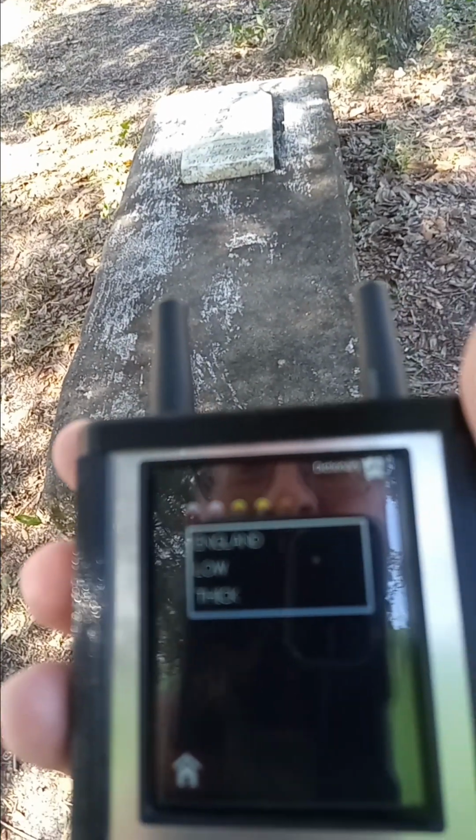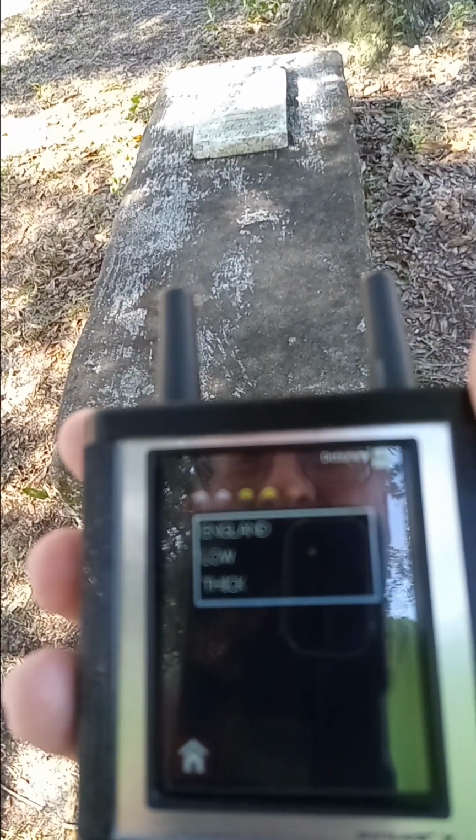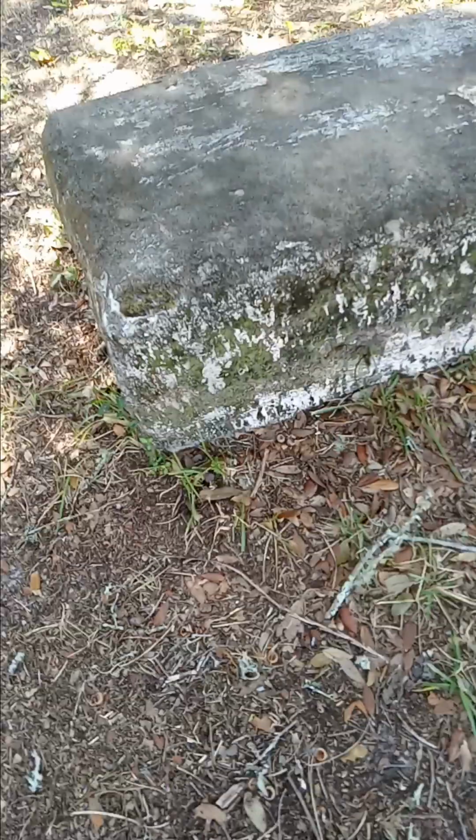After thick was low, L-O-W, in England, E-N-G-L-A-N-D. Thick, low. Well, yeah, it gets low to the ground. But that fourth brick might be covered up by some dirt.